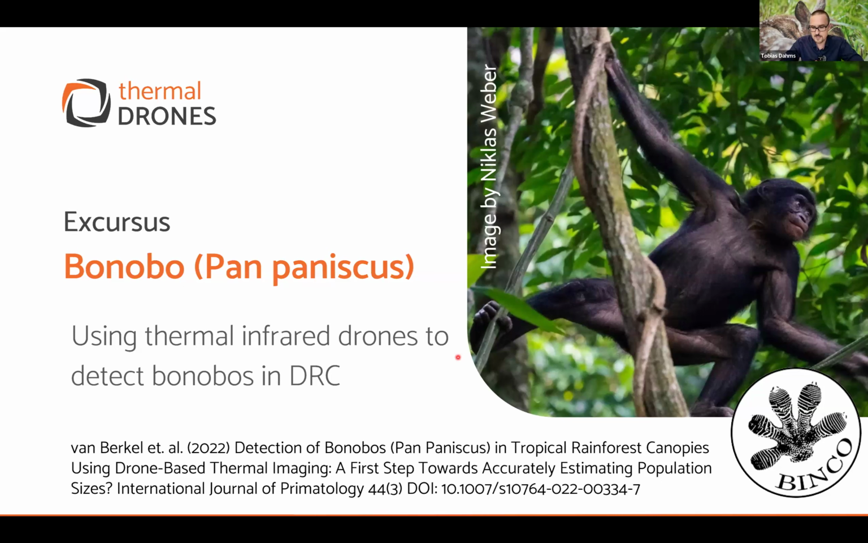I have a cooperation with Binco, especially with Tim van Berkel, who is also situated in the UK. This is an example where they tried to detect bonobo nests in a tropical rainforest canopy in the Democratic Republic of Congo. It's also a project sponsored by the Worldwide Fund for Nature. They try to establish a sustainable tourism scheme inside a community-managed forestry there. And the question was, is it possible to detect bonobo nests within the canopy?